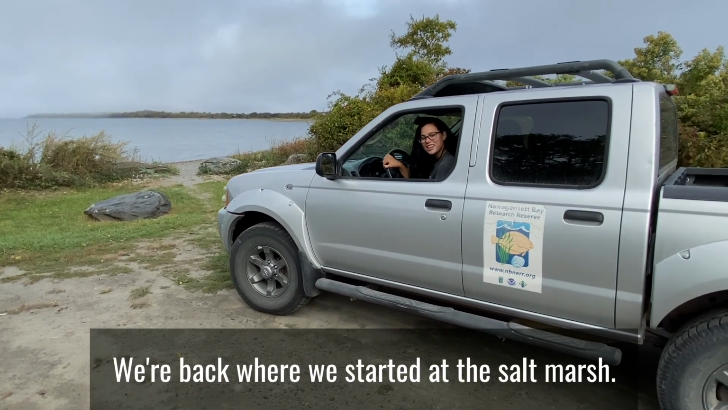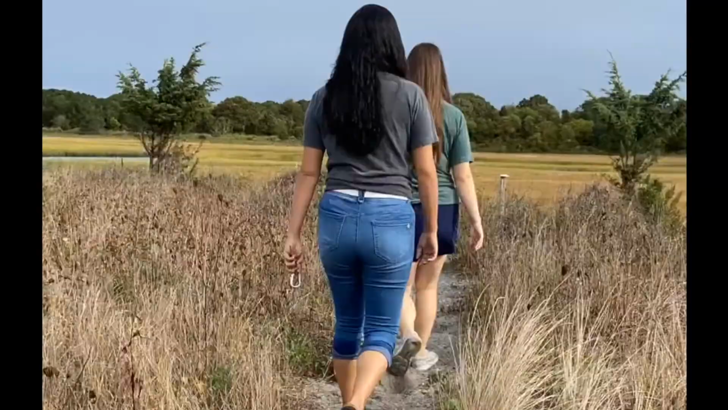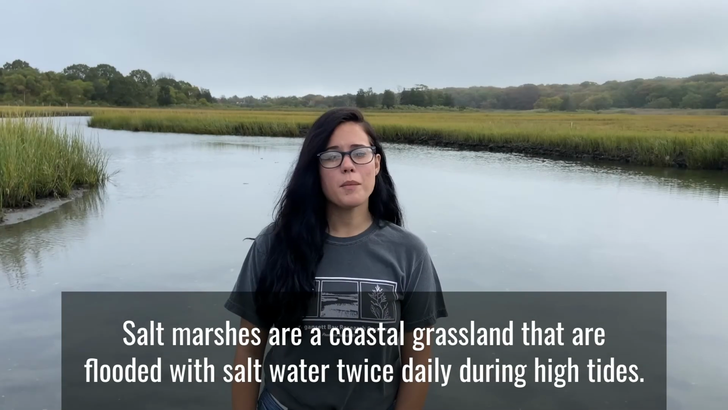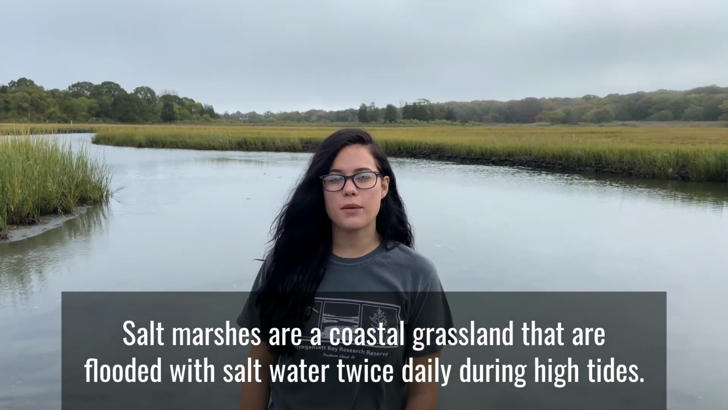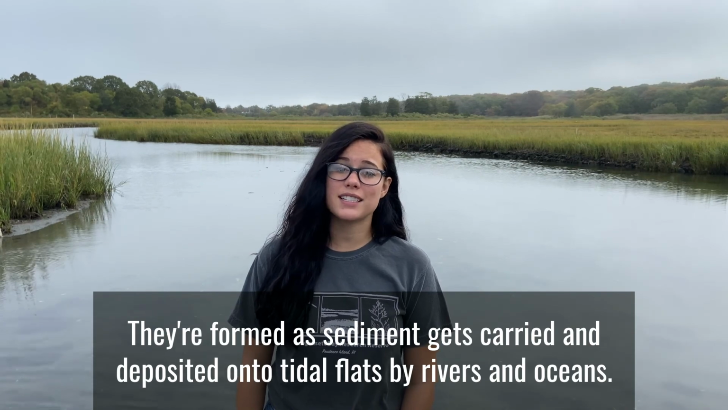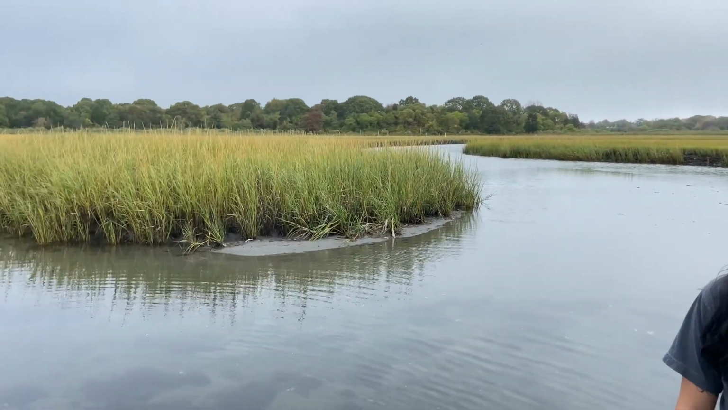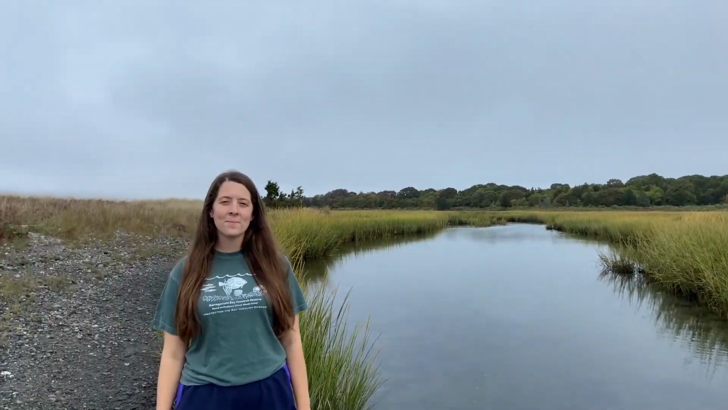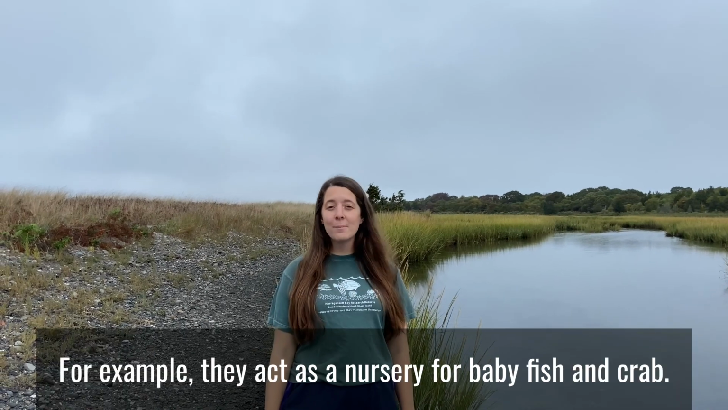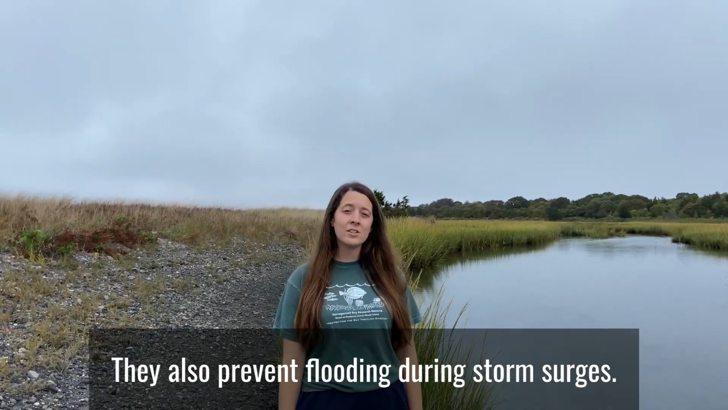We're back where we started, at the salt marsh. Salt marshes are a coastal grassland that are flooded with salt water twice daily during high tides. They're formed as sediment gets carried and deposited onto tidal flats by rivers and oceans. Salt marshes provide many benefits for both humans and animals. For example, they act as a nursery for baby fish and crab. They also prevent flooding during storm surges.